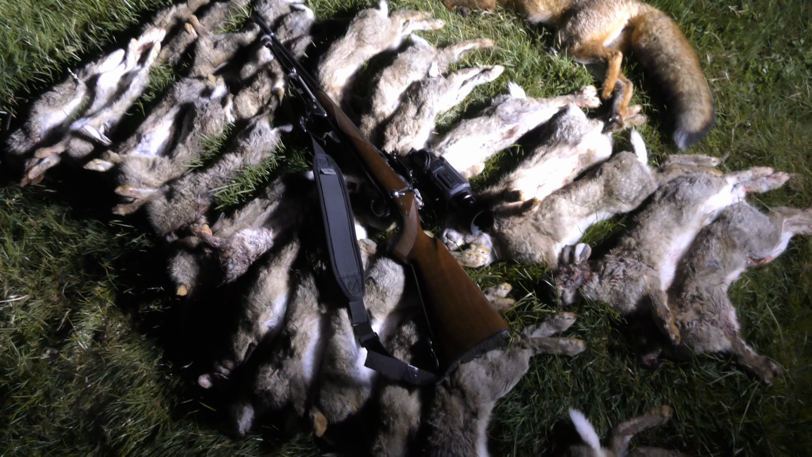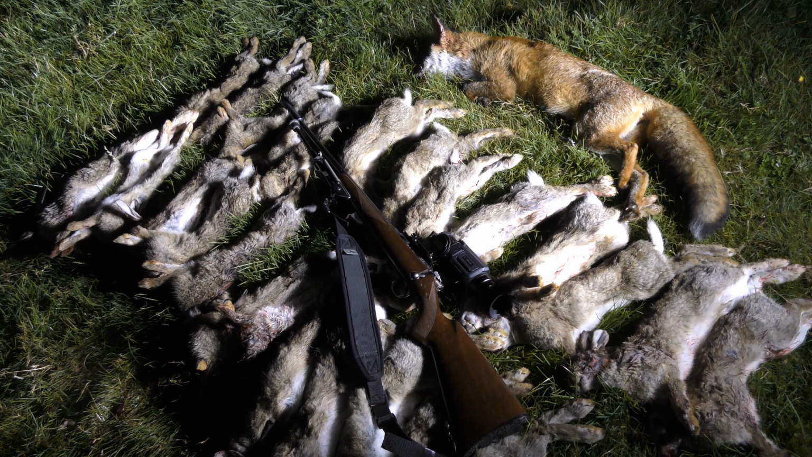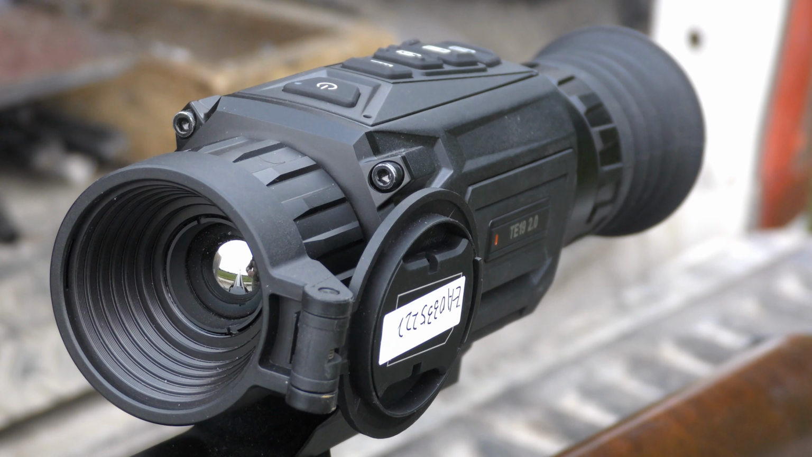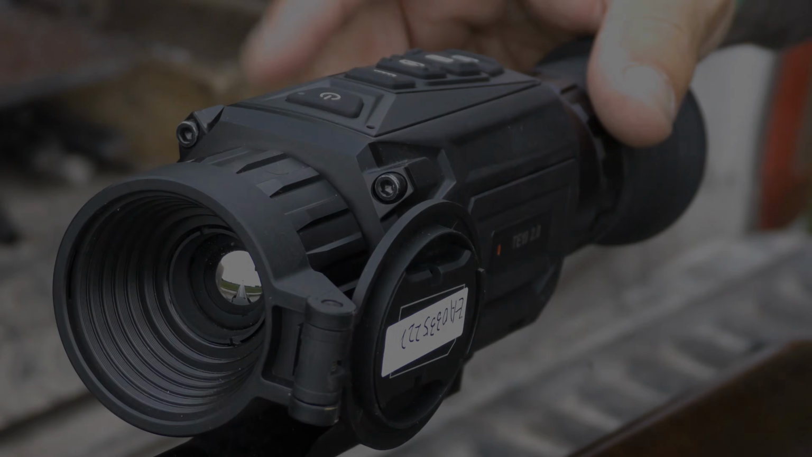At the end of the evening we ended up with 27 rabbits and a fox, and I think that just goes to show really, for an entry-level thermal scope, the HIKMICRO Thunder is certainly capable of doing the job.